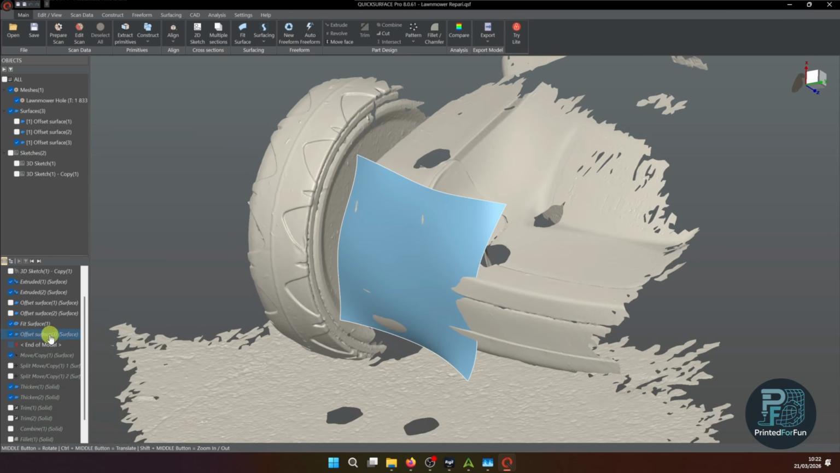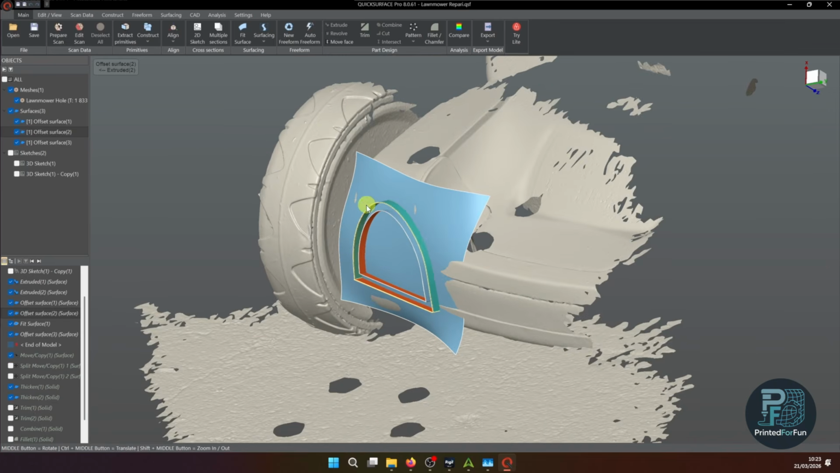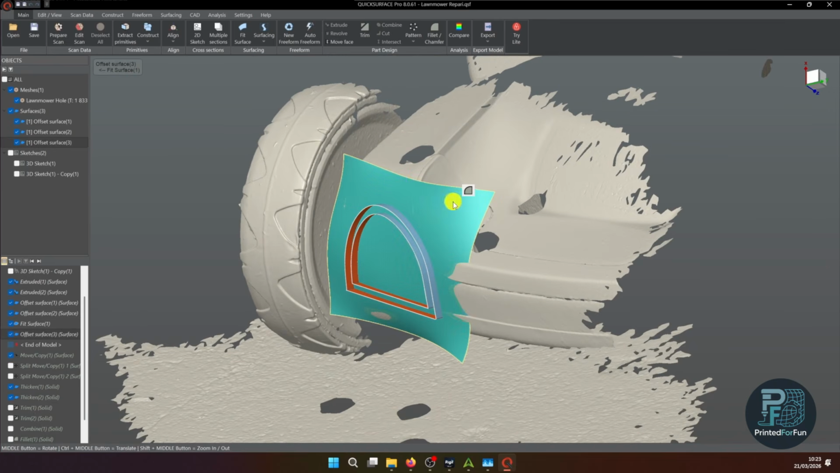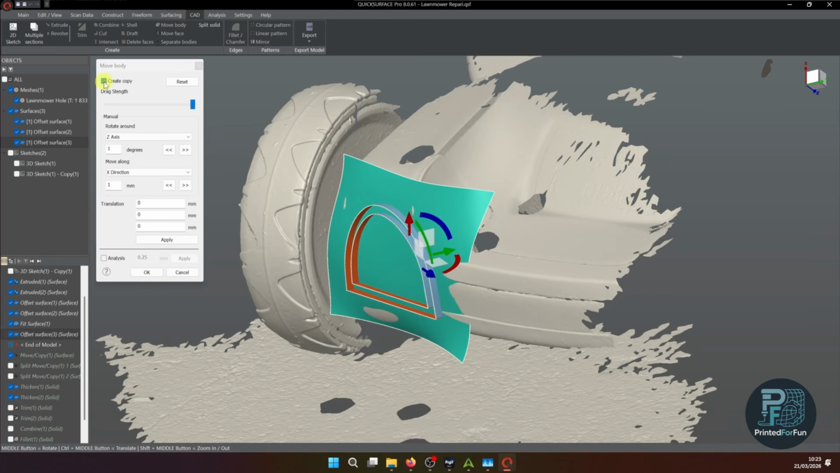What I can now do is duplicate the surface, because I will need one extrusion to the inside of the lawnmower with the inner cutout, and then one extrusion to the outside with the cutout for the gluing lap. To duplicate such a part, you go to CAD, move body, and there you can create a copy.